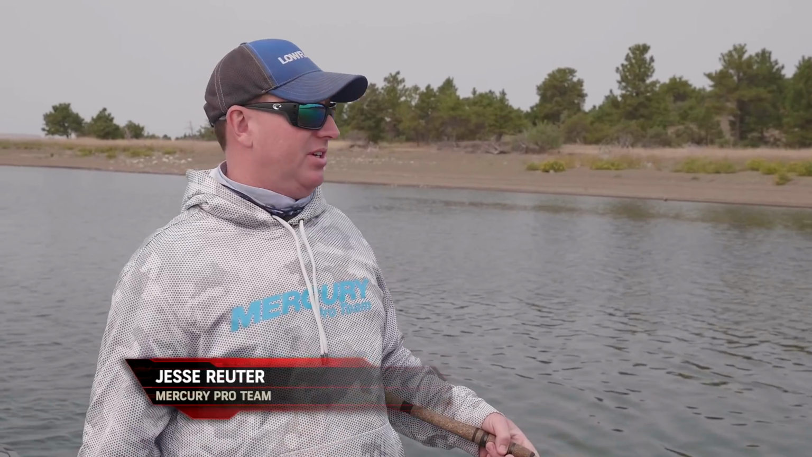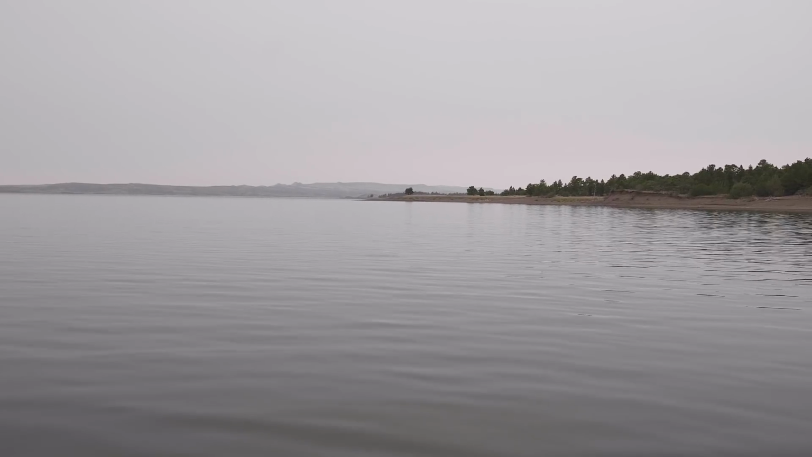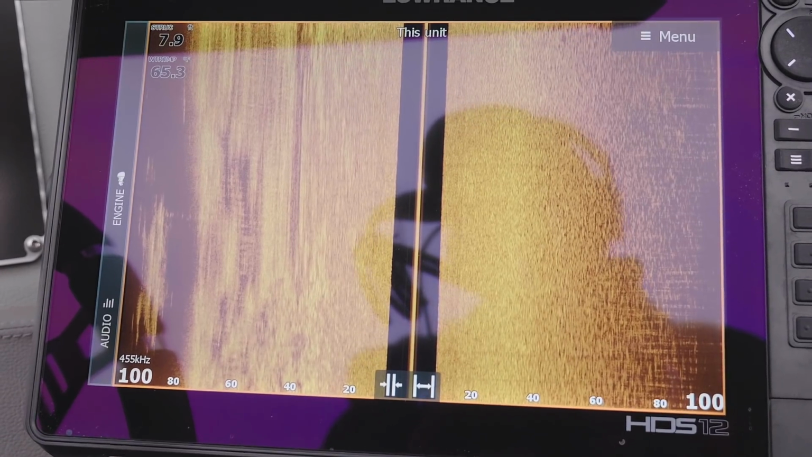Fishing Fort Peck is just one of my favorite things to do. I fish a lot of other reservoirs and lakes around here, and I'm just always drawn back to this lake. The last couple of days the weather's been flat calm, and when it's calm out, we head for the weeds. Fort Peck is just super unique because the water's so clear.